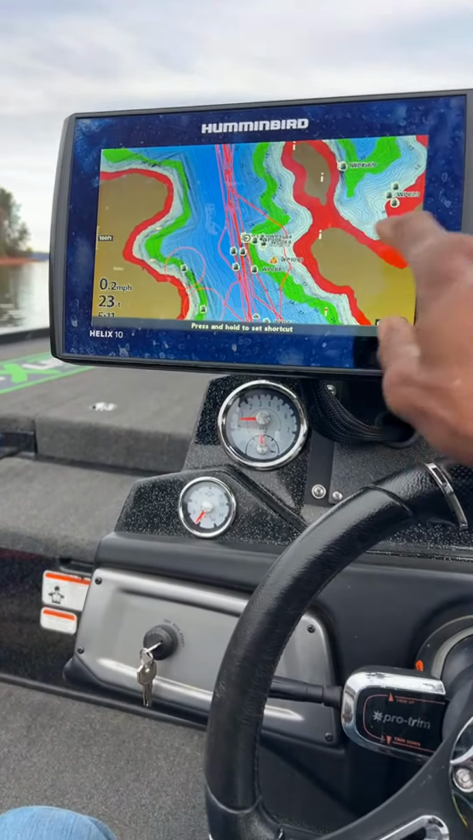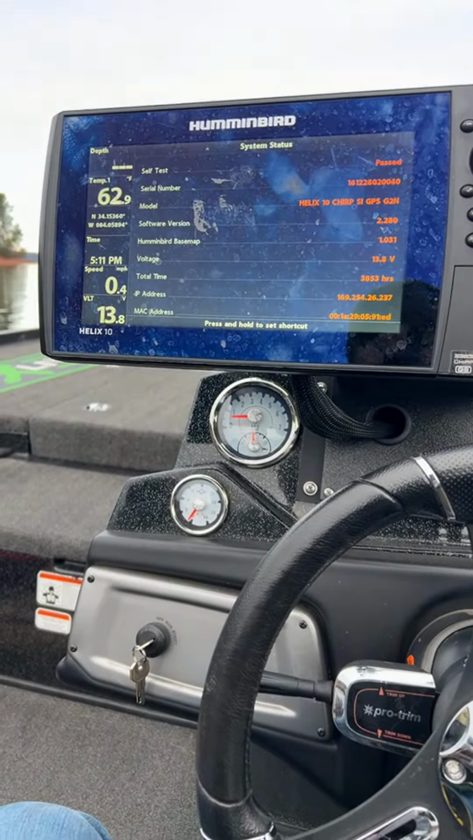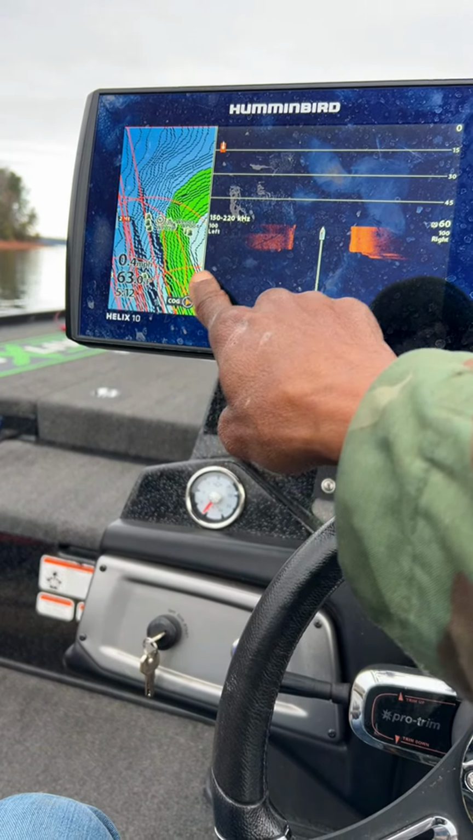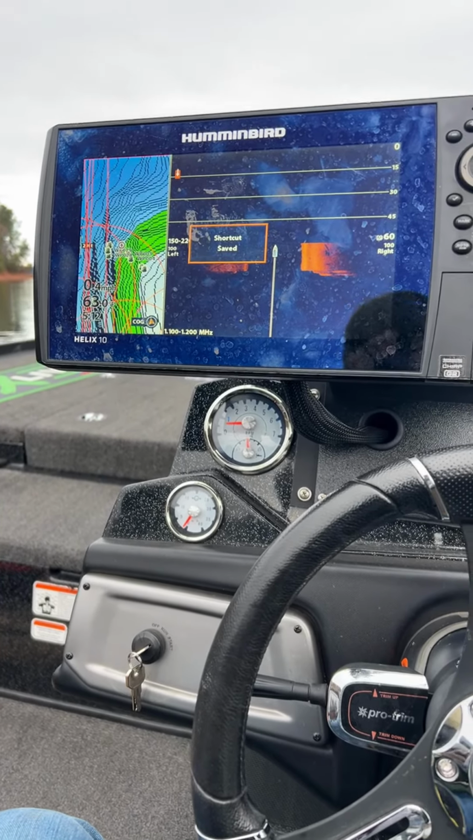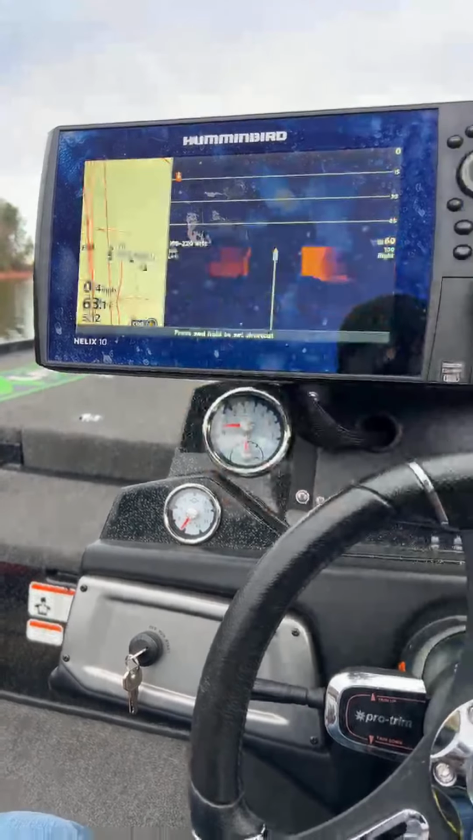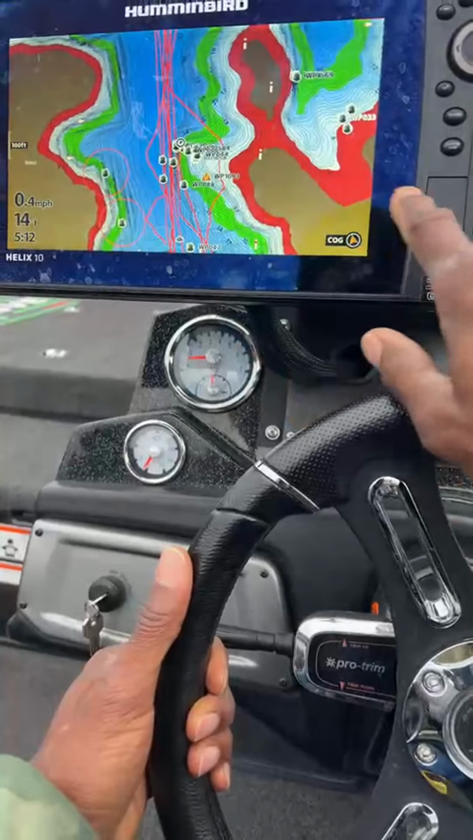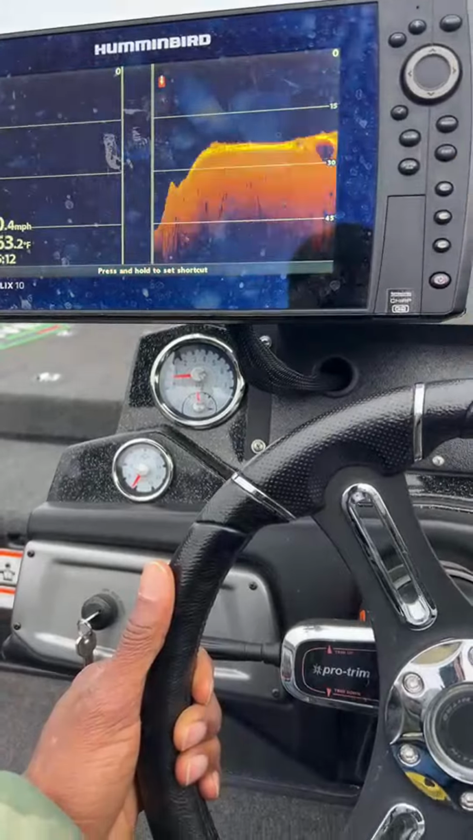So we have one shortcut with my mapping, sonar 2D, and on this next one we're gonna go sonar 2D. I don't think we really need side scan today, because we are going to be focusing on, no, let's do mapping. We'll leave it like this for now.